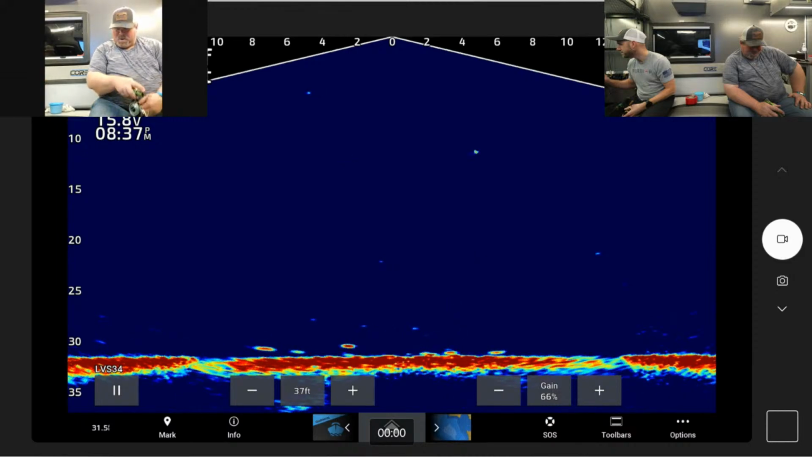Ooh, up high. Like, oh, yeah. 5 feet down. Yeah, on the left. Can't even see my jig. I can't even see the fish anymore either.